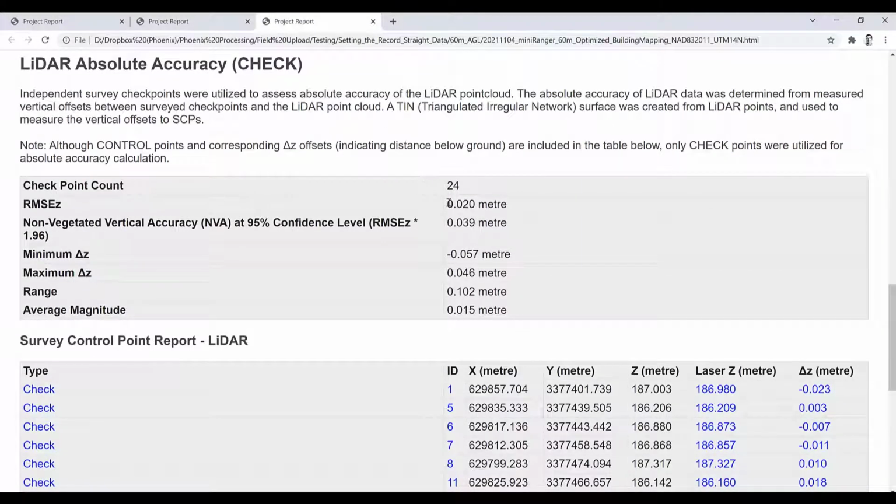And for the miniRanger, this one also is right in that realm of 1 to 2 centimeters of accuracy compared to surveyed checkpoints. So the absolute accuracy statistical analysis is definitely supported by our visual analysis. It's important to do both. Ultimately, the statistics are what rules, but you can see that they follow each other pretty closely.